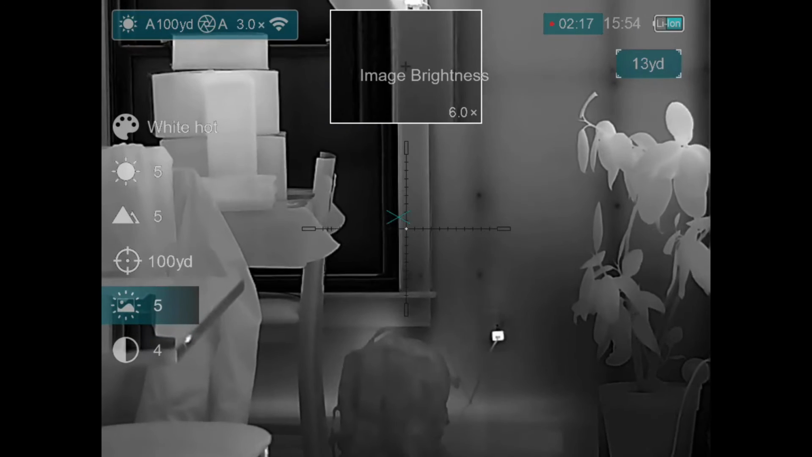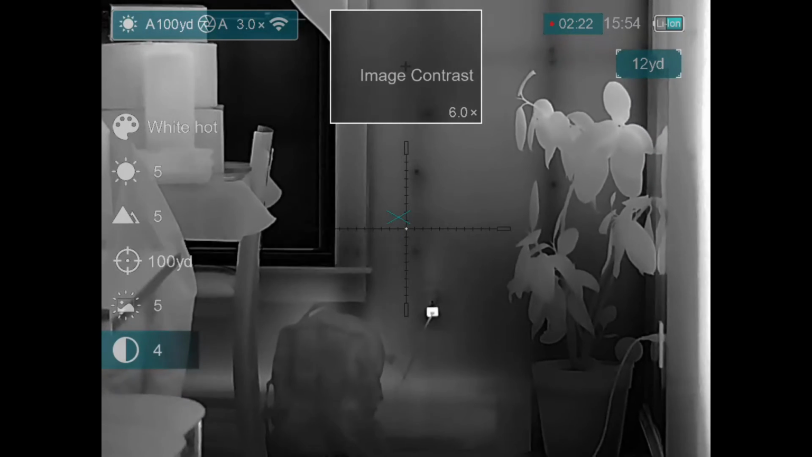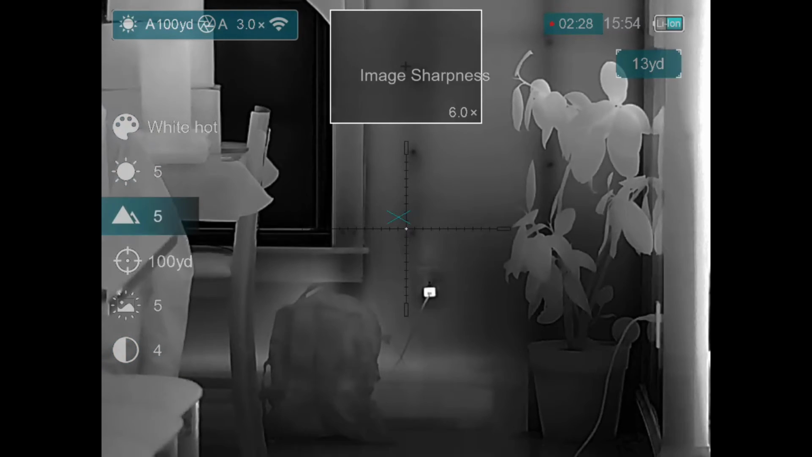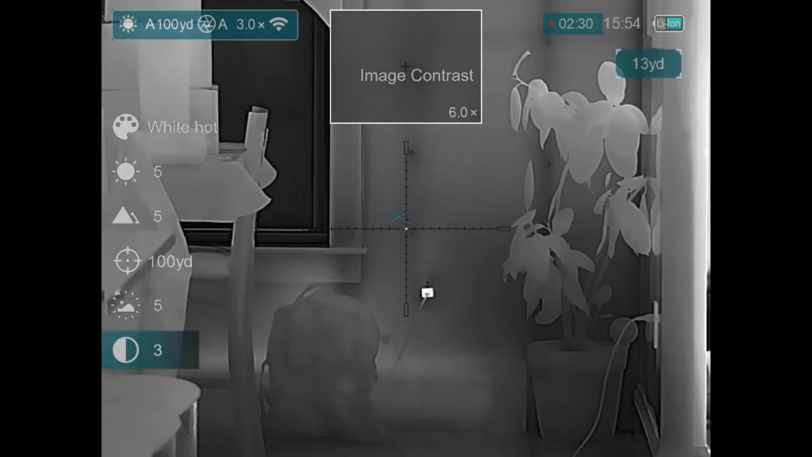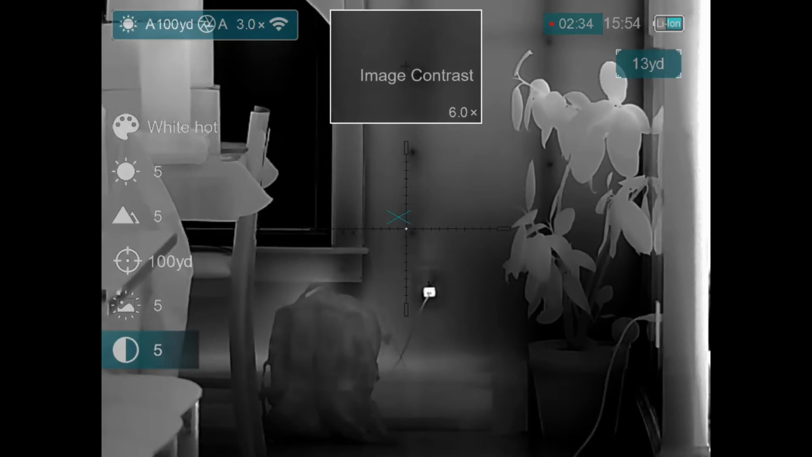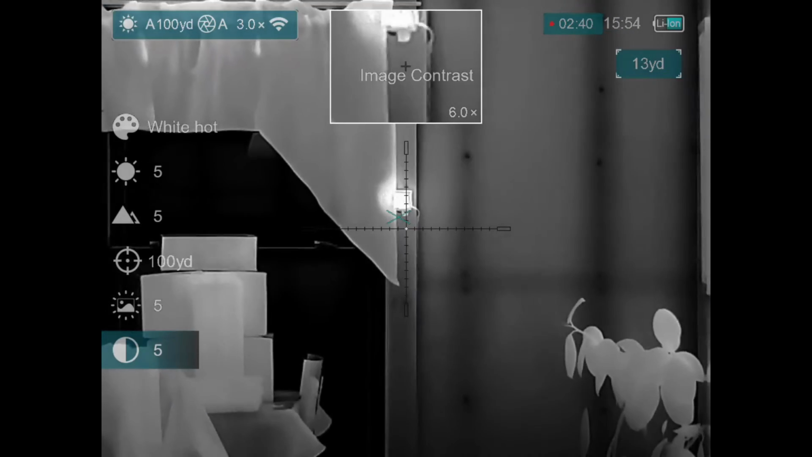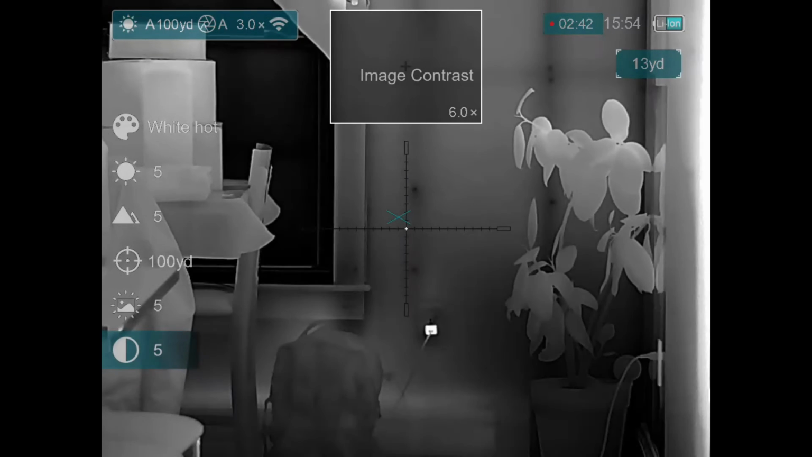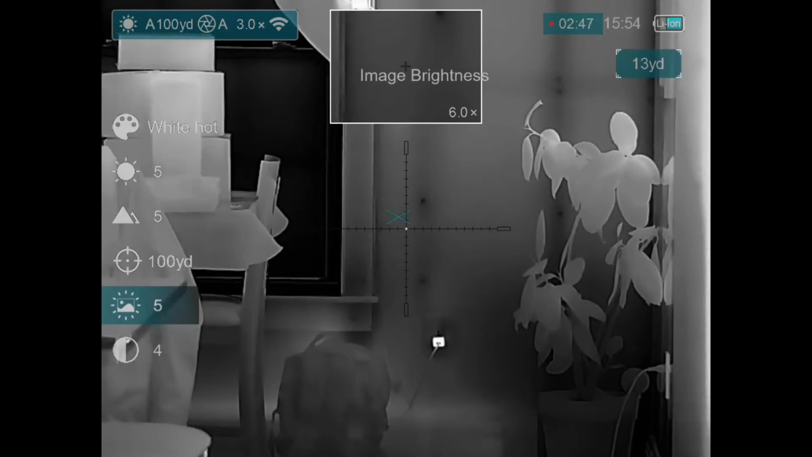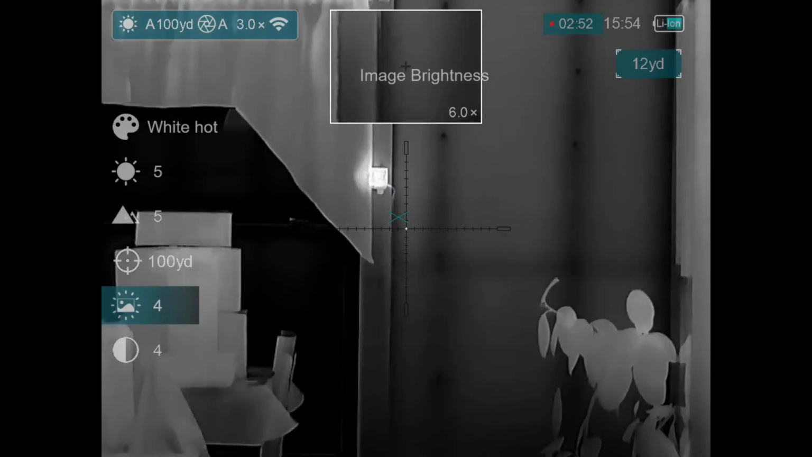And then down here, you've got image contrast. This is going to be the difference between your lights and darks. If we go back down to that, we turn that up. You've got 1 through 5 here as well, and I'll toggle between 1 and 5. There's 1, there's 5. So 5 is going to be your highest contrast setting. I really like going with 4 on this. And for the image brightness, I liked 4 as well. Gives me a nice bright image, but not overly bright.